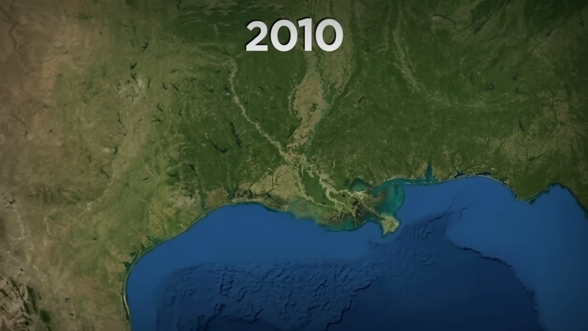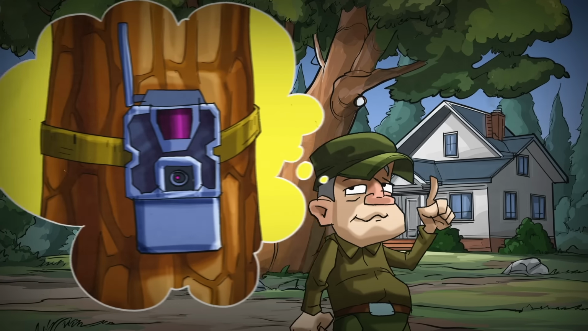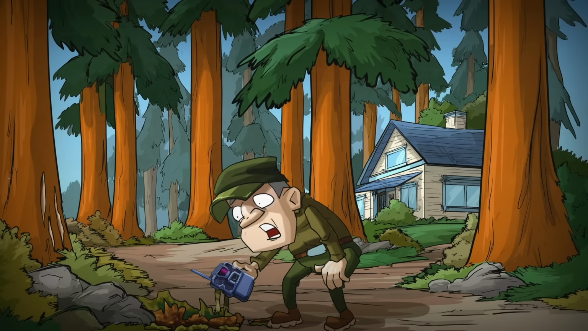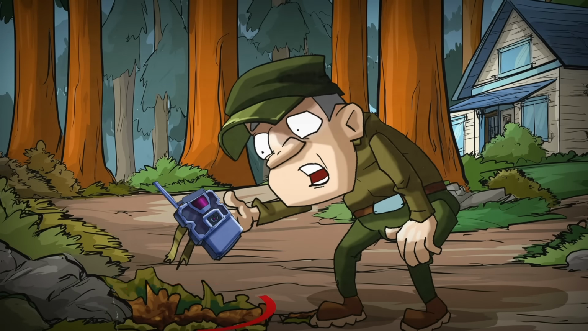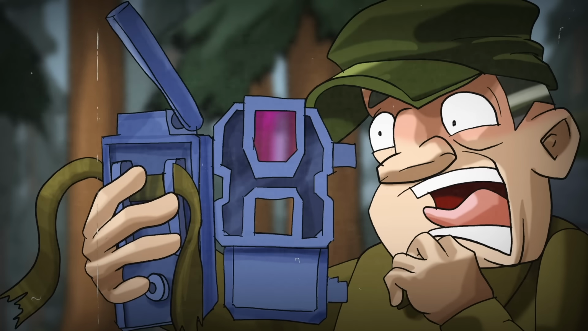On a morning in 2010, a Louisiana man went to check up on his trail camera and made a horrifying discovery. The camera had been ripped off the tree it was attached to, and the ground in front of the tree had been torn up. Then when he checked the contents of the camera, he was greeted with this. That's enough to make a grown man pee his pants. Not that I'd know, obviously.